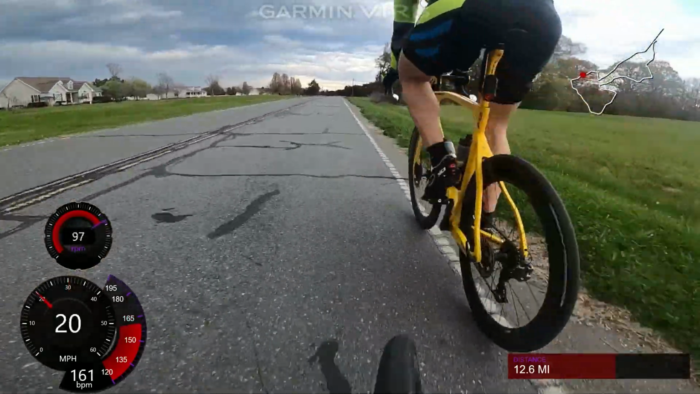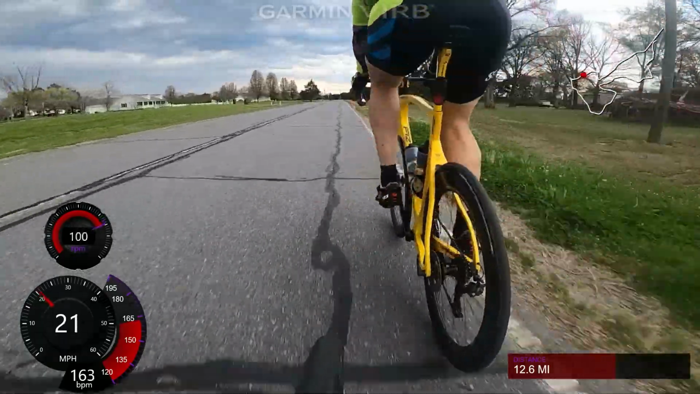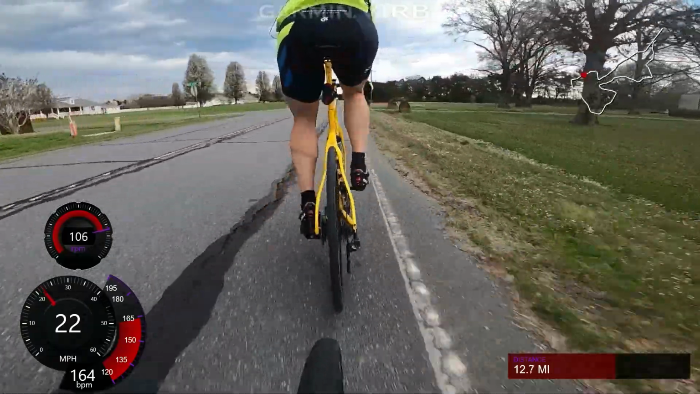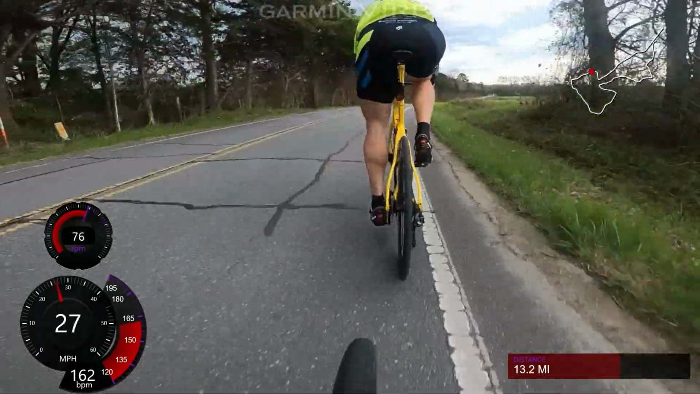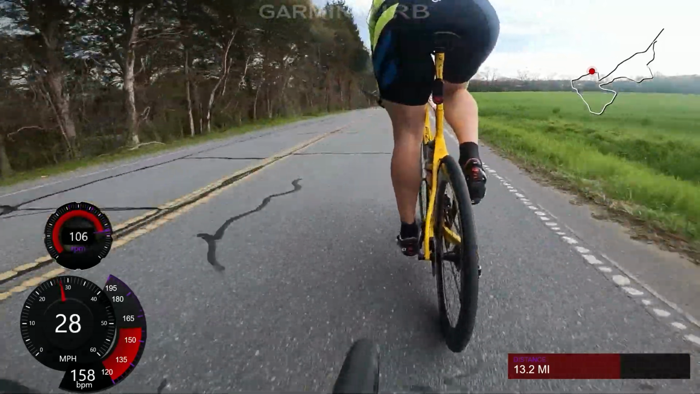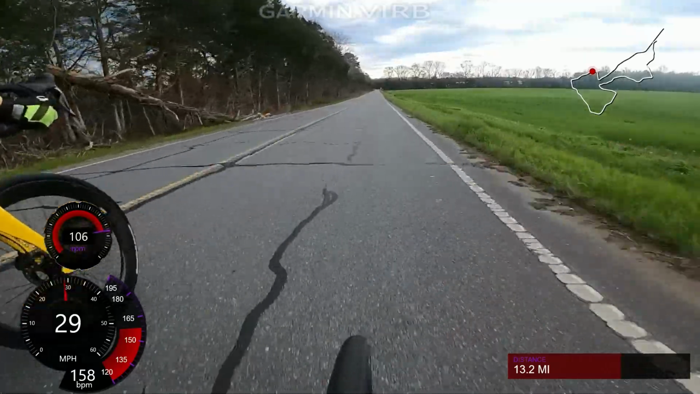I'm on my hoods, so I end up getting caught by another guy who also got dropped, and we're going to end up switching back and forth, just me and him, for basically the rest of the ride. I think we pick up one more guy later on, but we keep about 28, 27 average down this entire road. But if we're doing that ourselves, how fast are those other guys going?